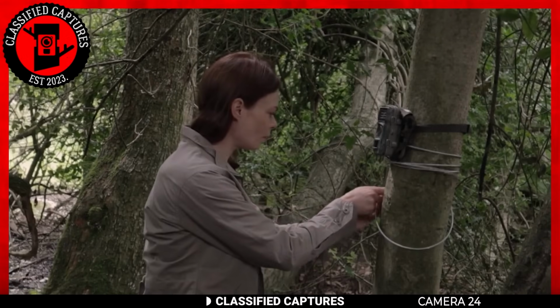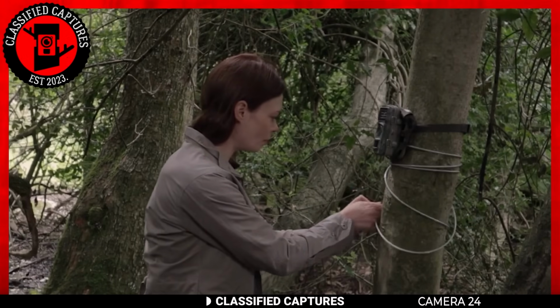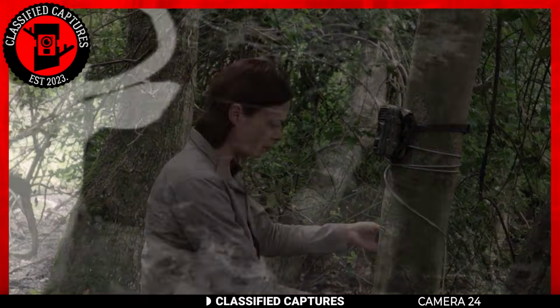Trailcams always capture the most interesting of things. This next capture is one of them. A hunter monitoring deer in the area set up his trail camera to capture the animals within the part of the woods. This was to inform his next actions.